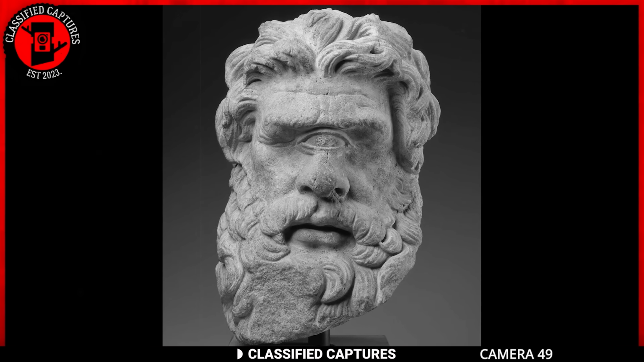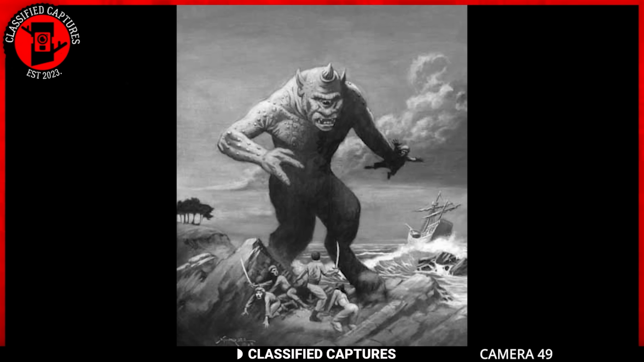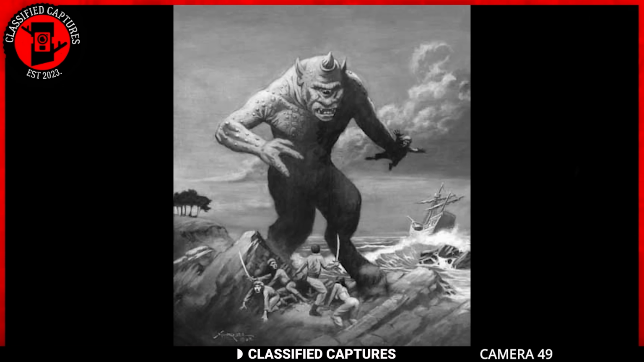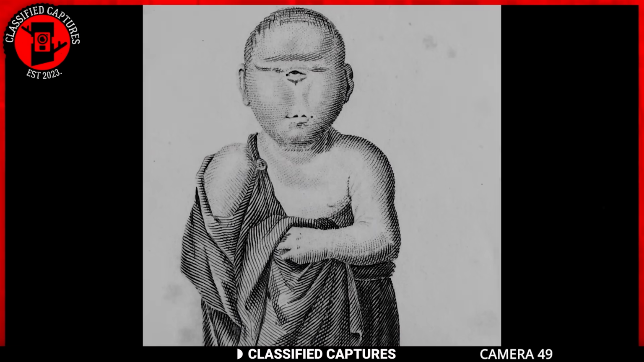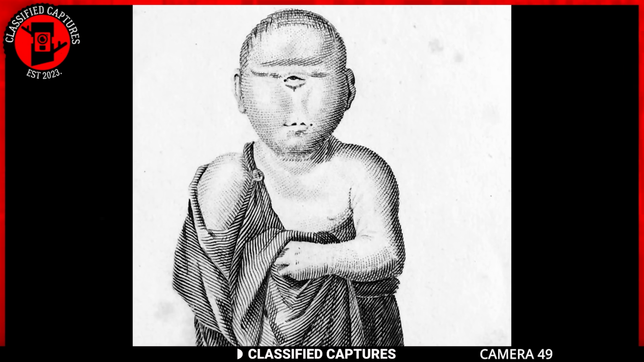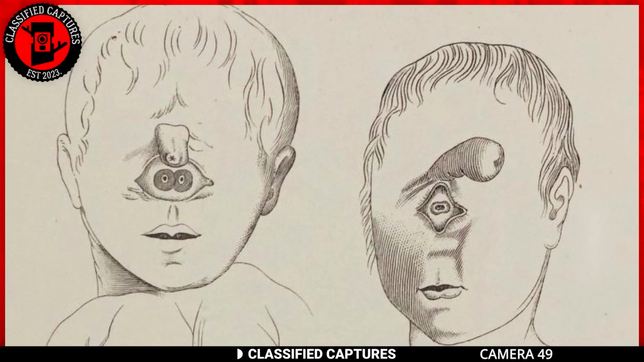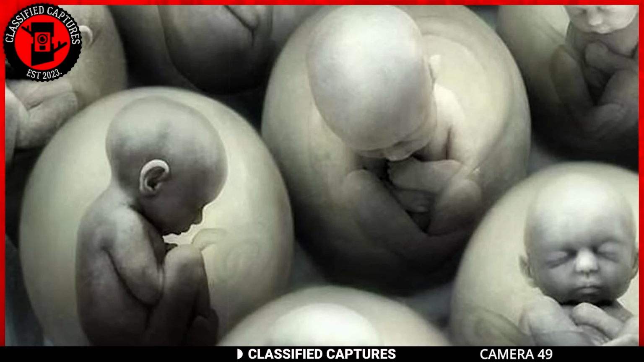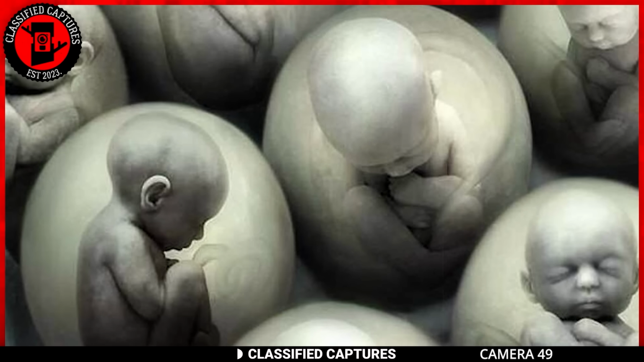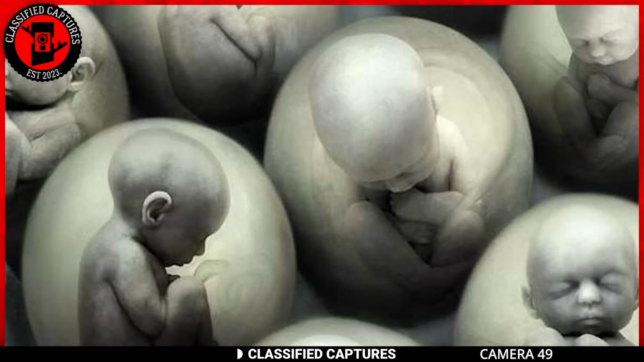In Greek mythology, Cyclops were giants with single, large eyes in the center of their foreheads. They're often depicted as powerful and sometimes menacing beings. In the modern world, however, when it comes to individuals born with a single eye, it's typically a result of a congenital condition known as cyclopia. Cyclopia is a rare and serious birth defect where during the early stages of development, the baby forms only one eye instead of the usual two. It happens when the eye sockets don't fully separate like they should while the embryo is growing.